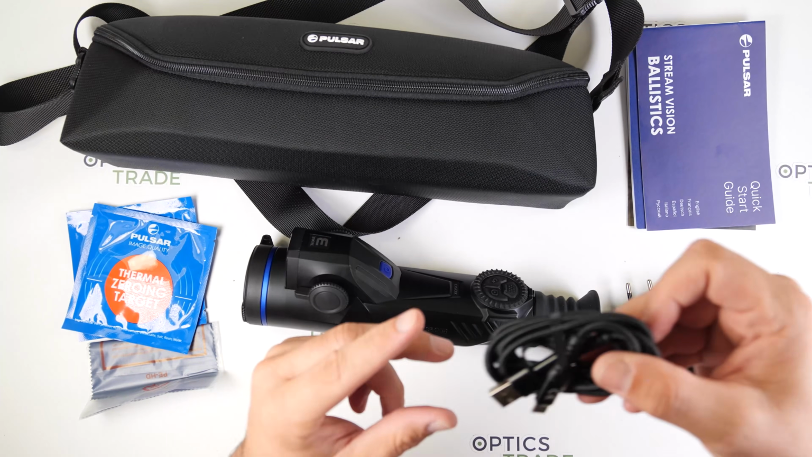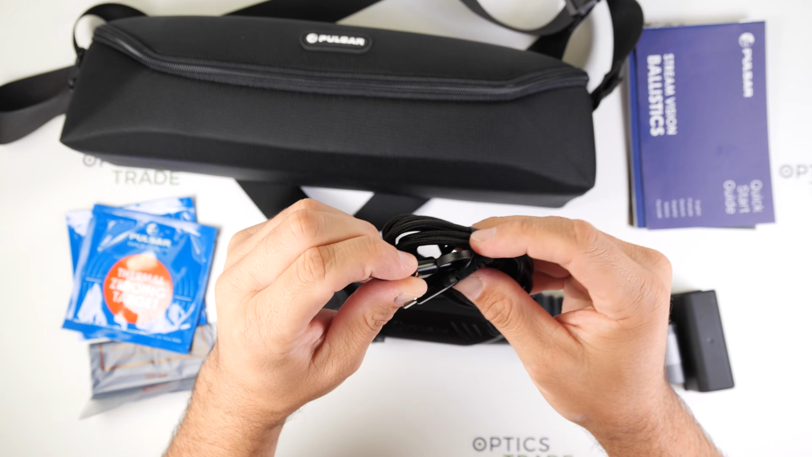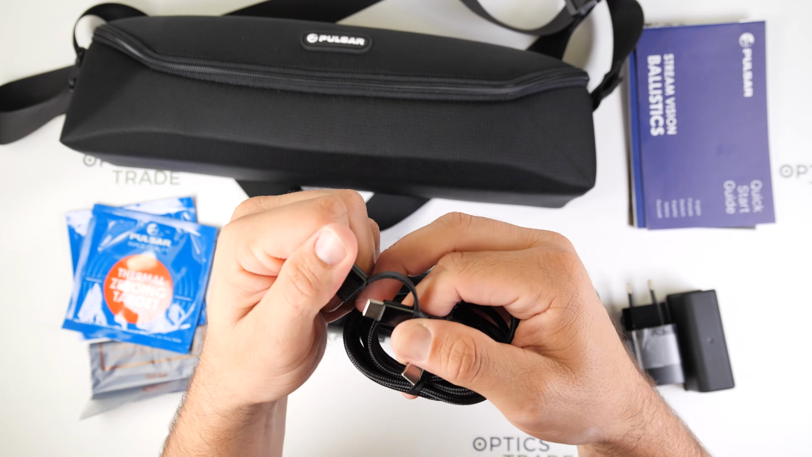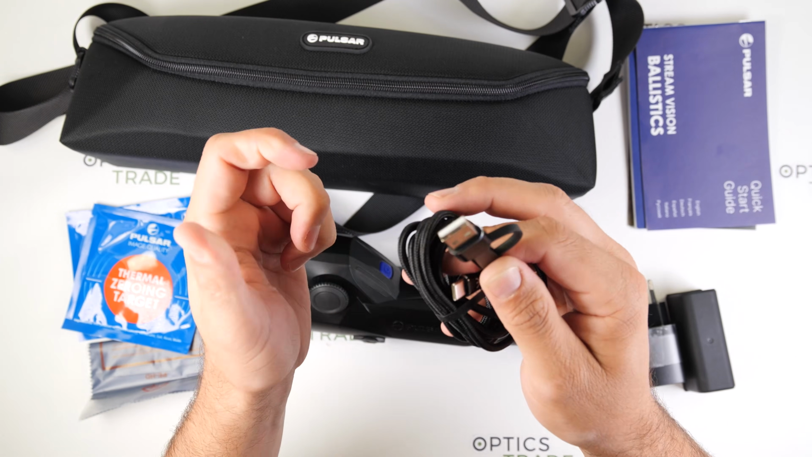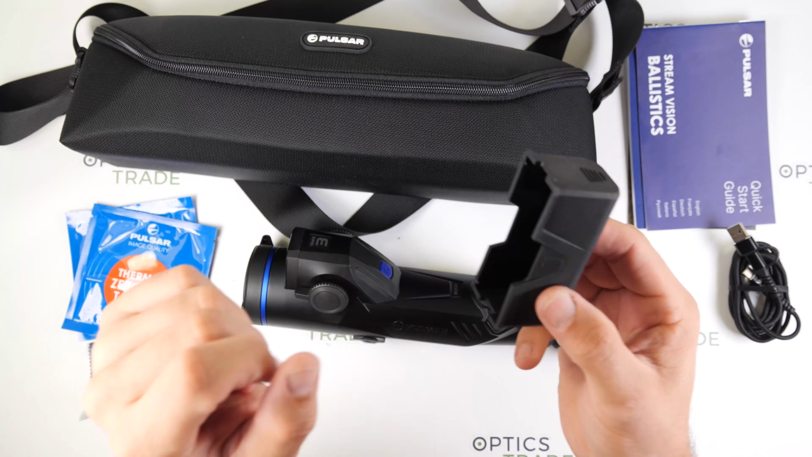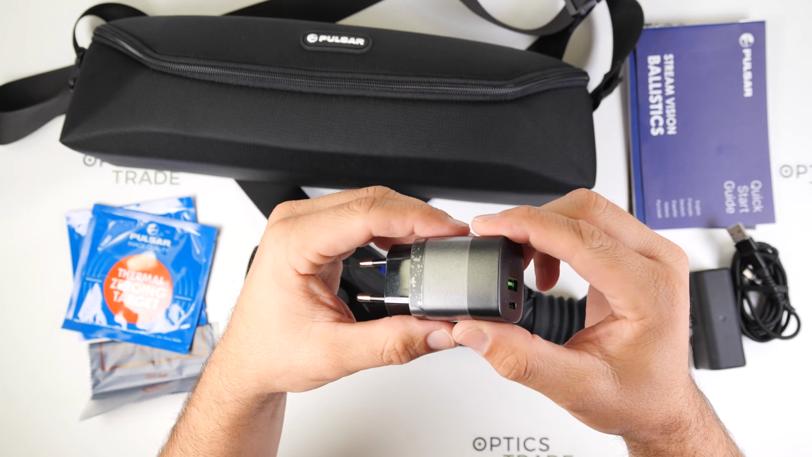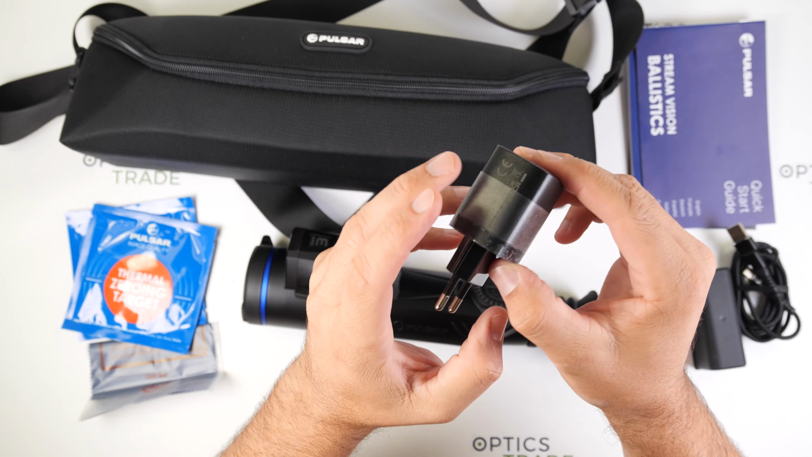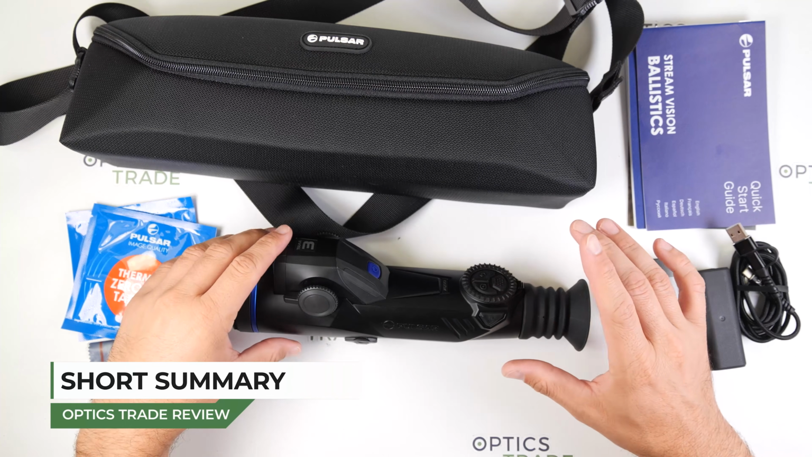Then you get a charging cable and data cable, which is nice. You have a USB, or you can also take the front off, so you have USB Type-C to USB Type-C. Then a cover for the battery and a charging brick, which is really nice because many manufacturers don't include this anymore in the package.